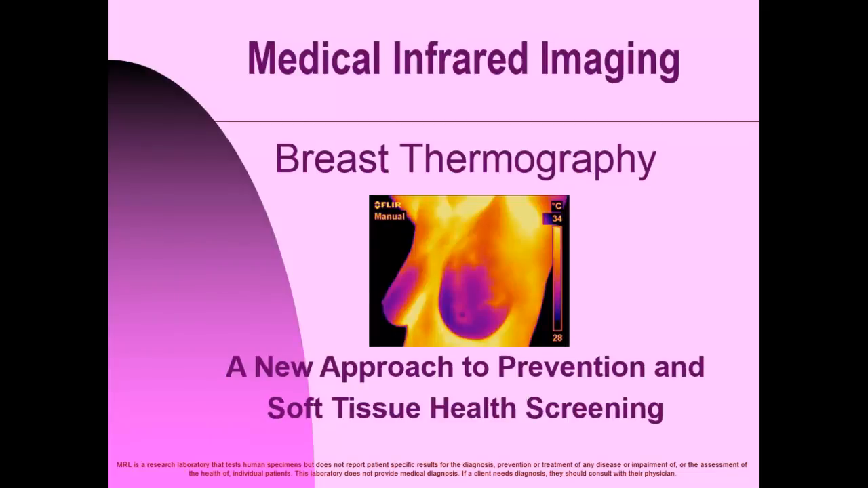Medical infrared imaging, used as breast thermography, a new approach to prevention and soft tissue health screening.